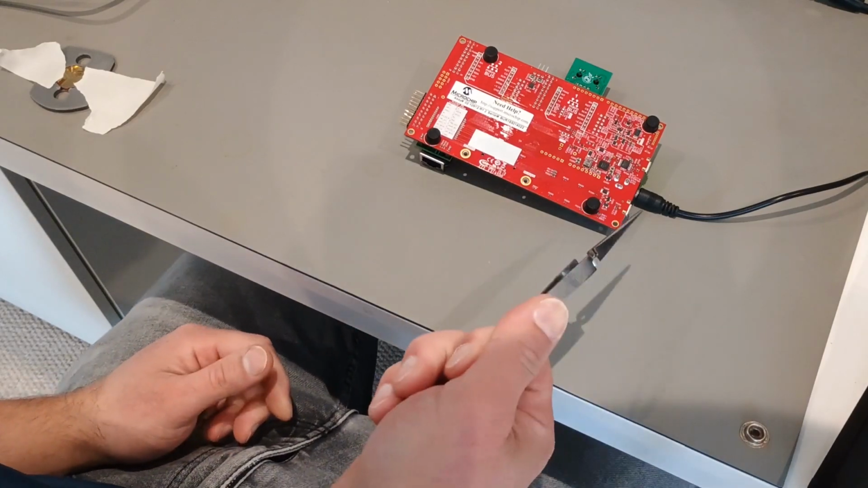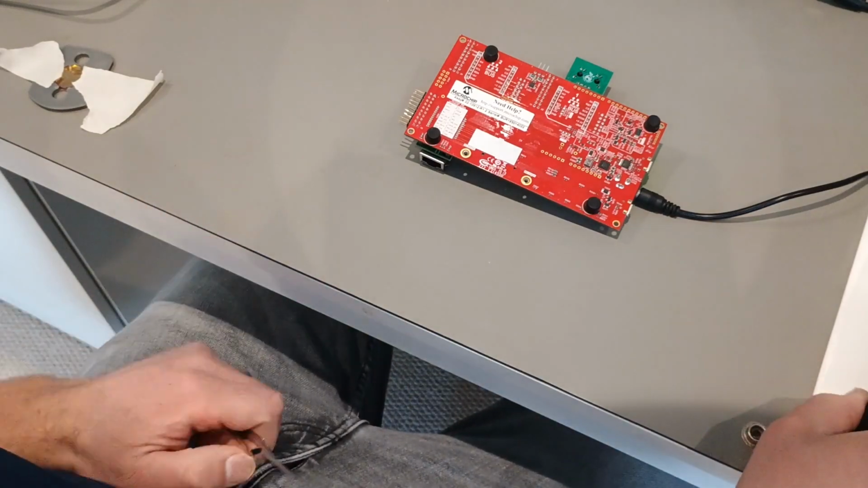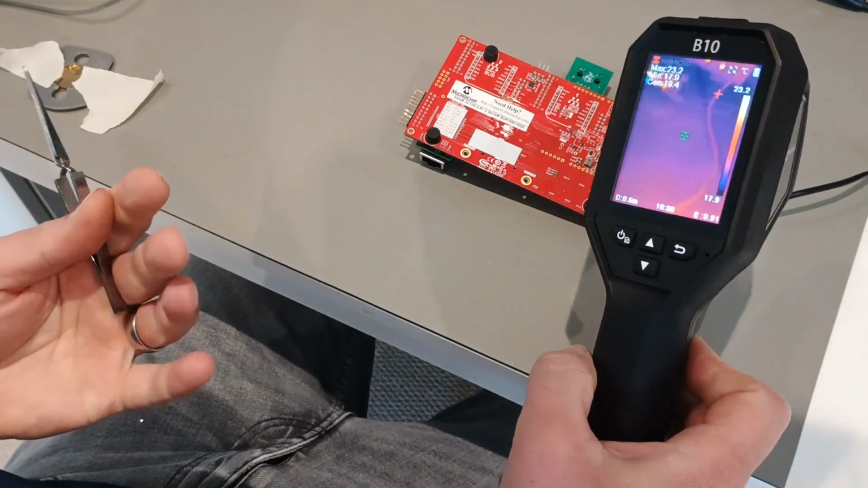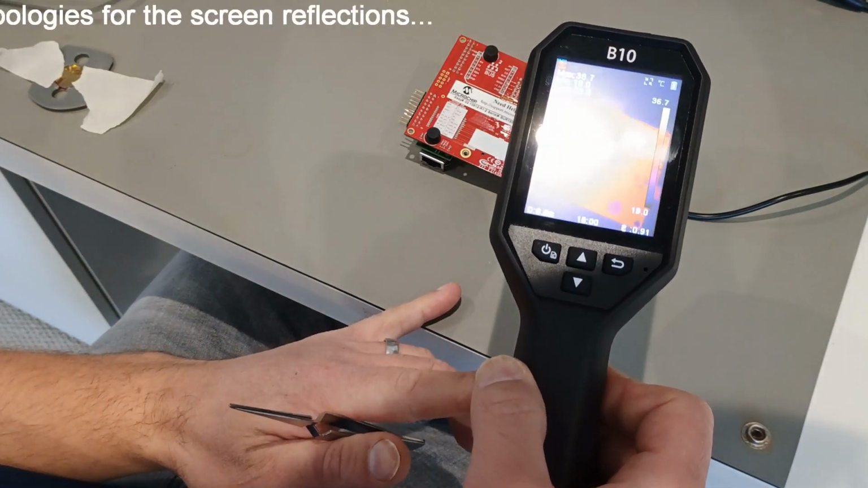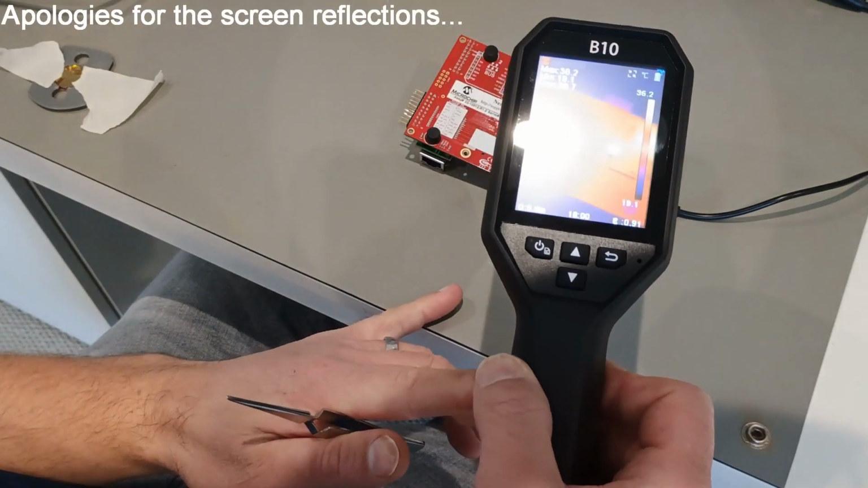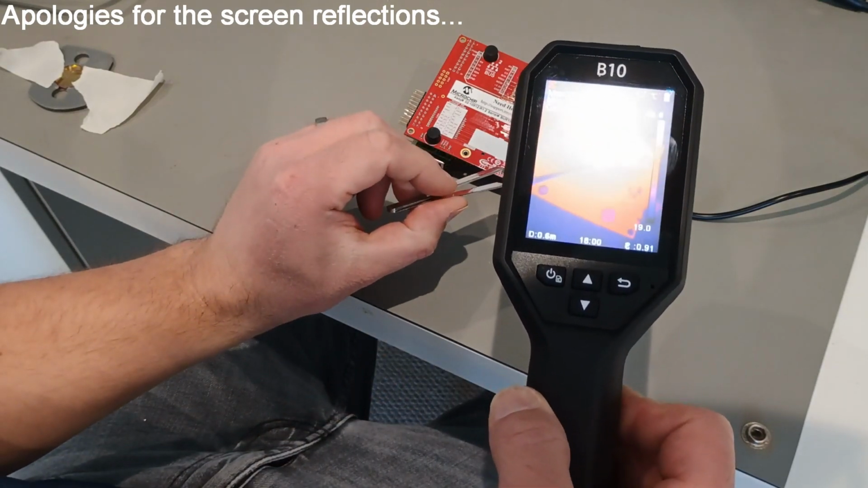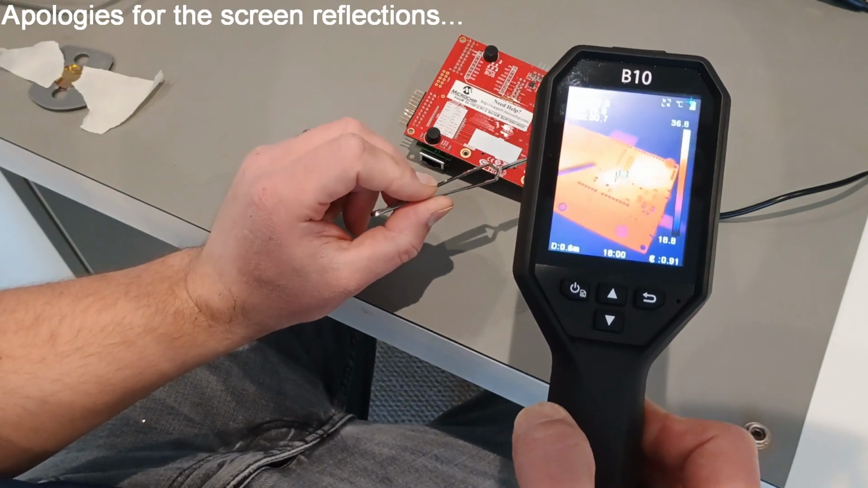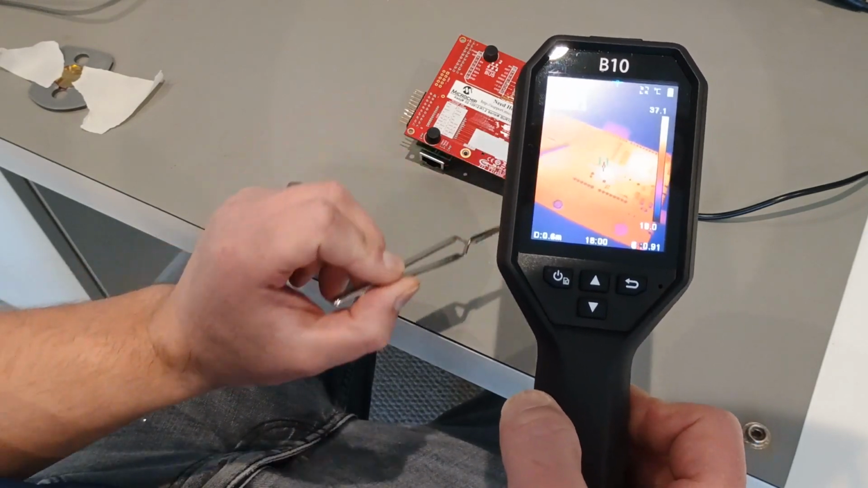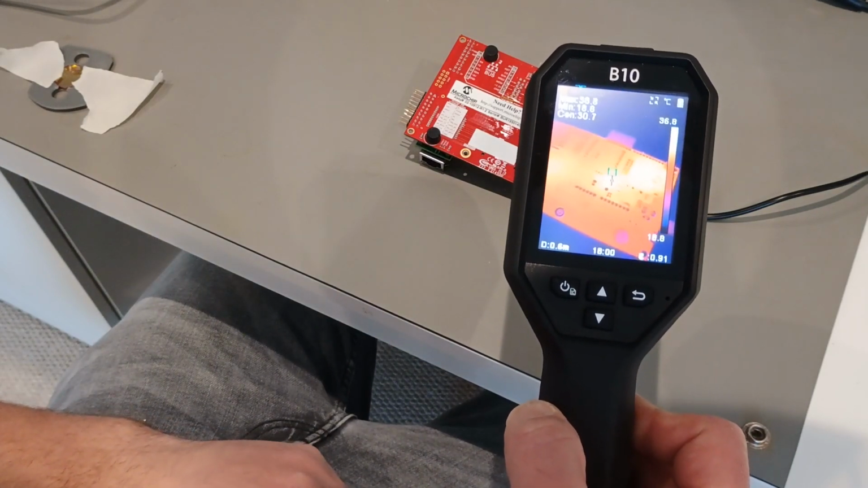So I'm sat at the bench now. I've got a PCB powered up, just looking at the underside of the board here. Now if I take the thermal imaging camera, which is set to the macro mode, you can probably just about see there the sort of thermal variance across the board, and there is a little bit of a hotspot around this area, but we just don't have the focal length to really ascertain exactly which components there are dissipating the most power.